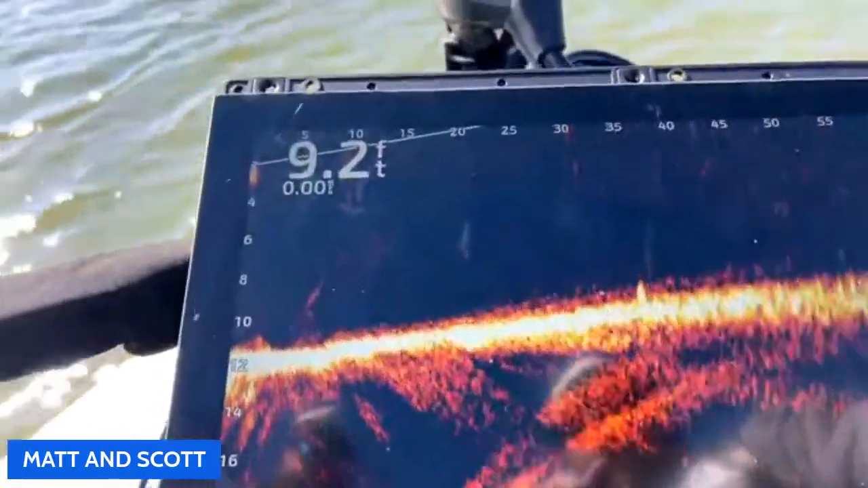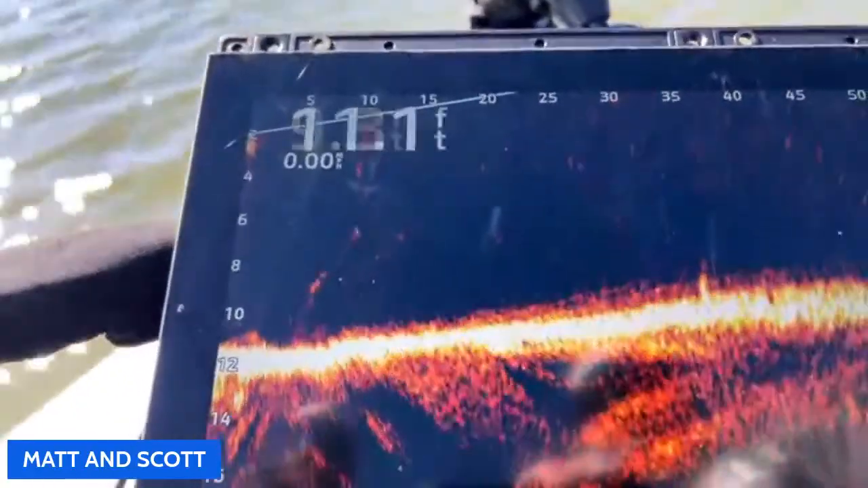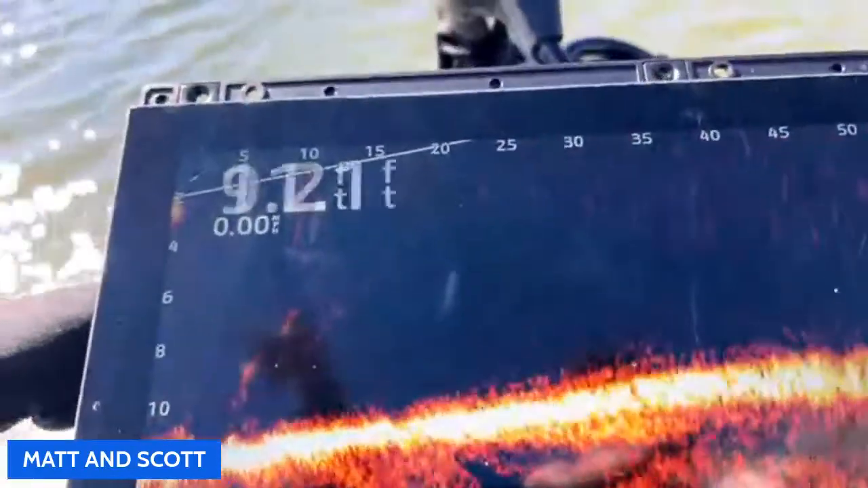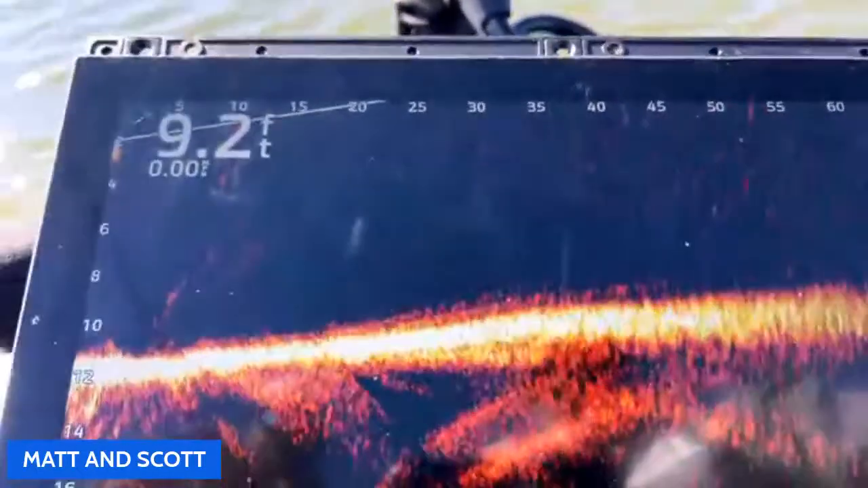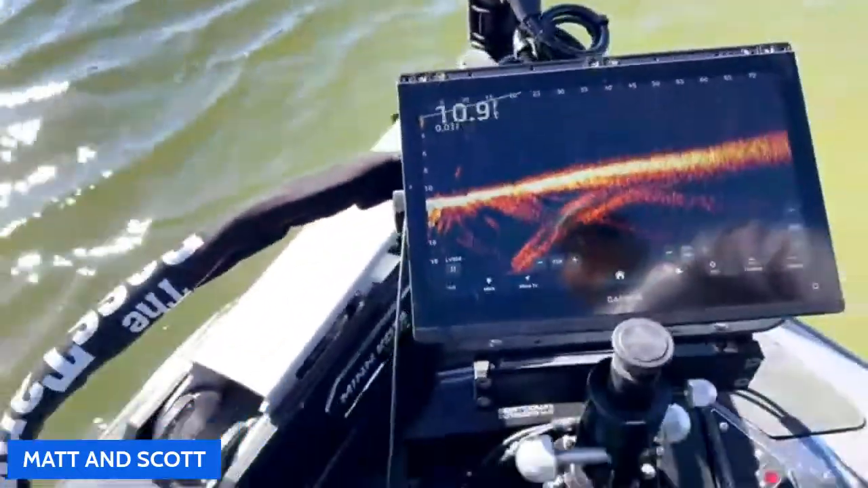You see the splash up top, and then the bait drop down. Maybe I just needed to change my install. Let me make a little bit further cast. Okay, so we saw that. Now we're trying to find the bait.